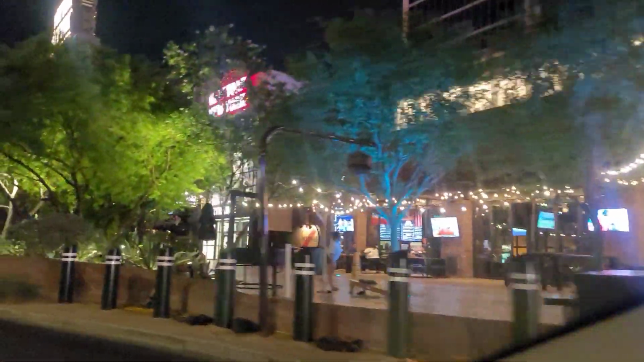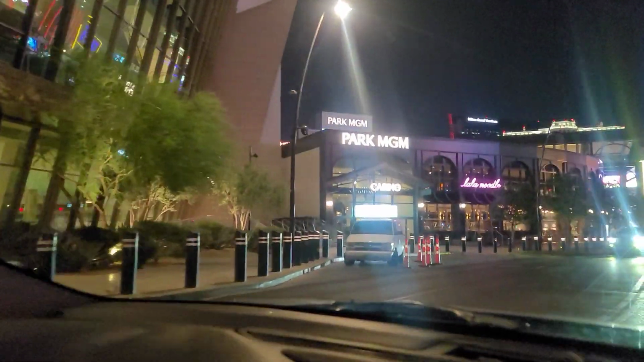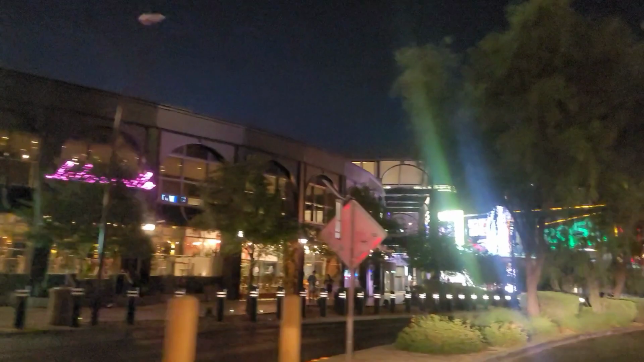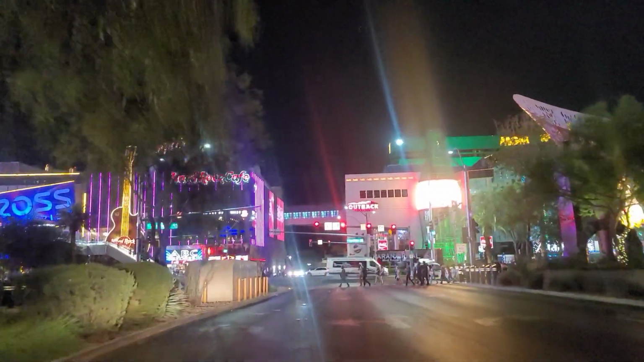This is a neat little area that you can come and eat and bring the kids. They have some games outside. Over here on Park MGM is the Italy area that we want to go and see, try. Maybe some pastries and some pasta. And we're coming back out onto the strip again.